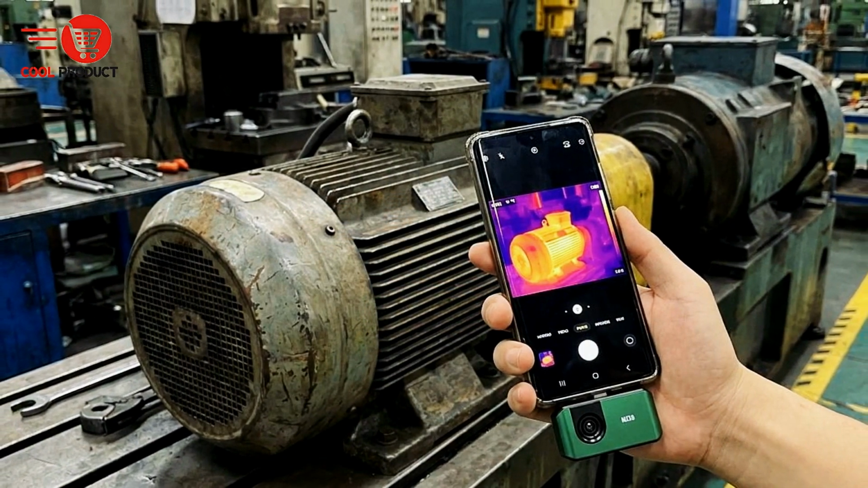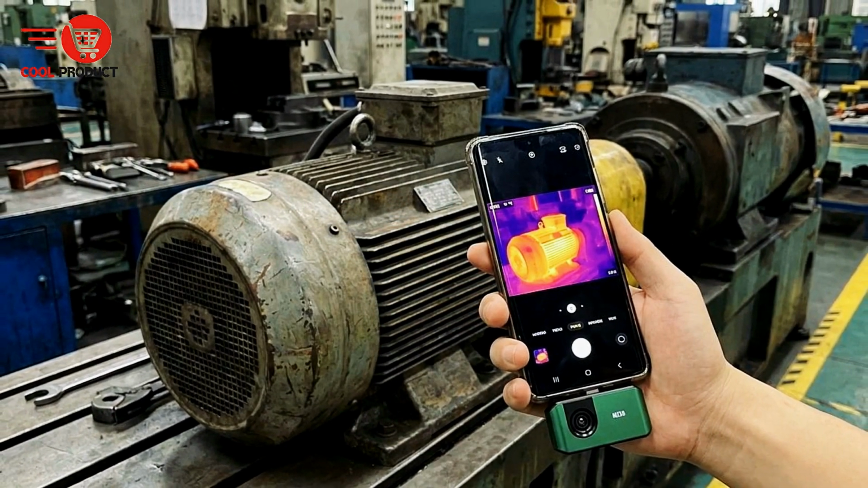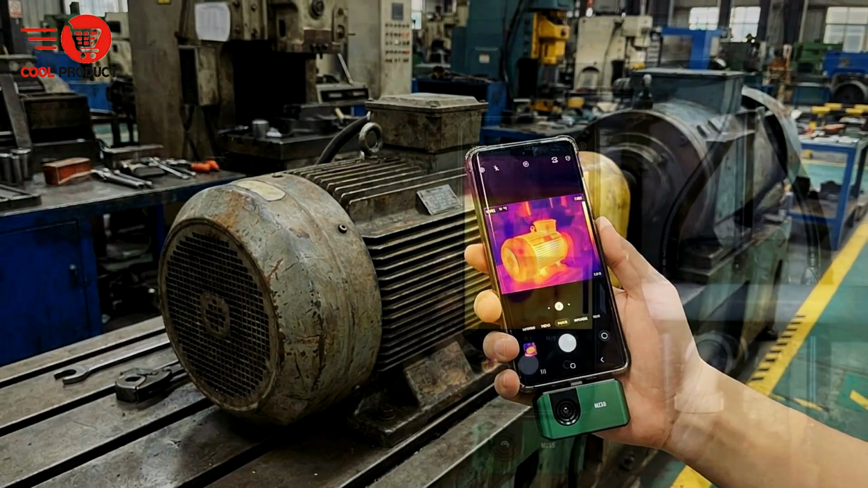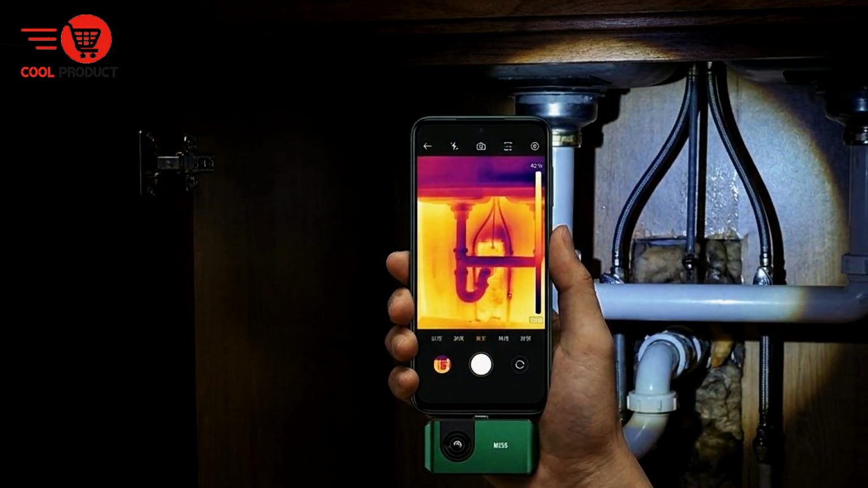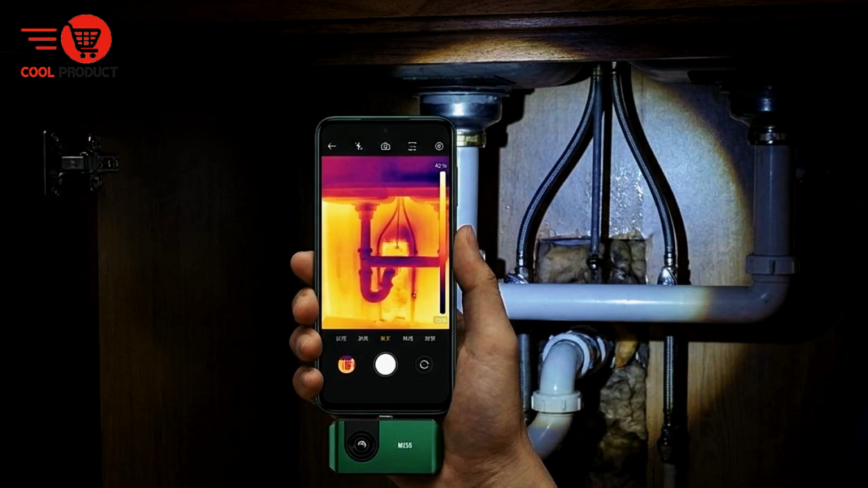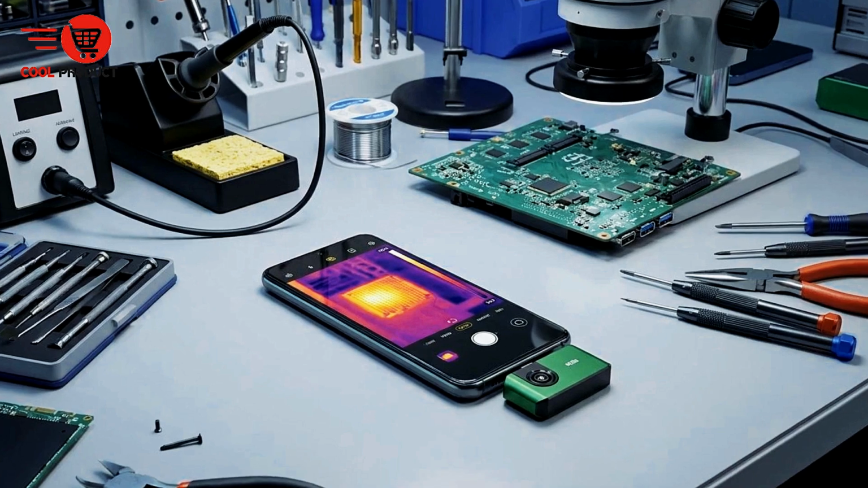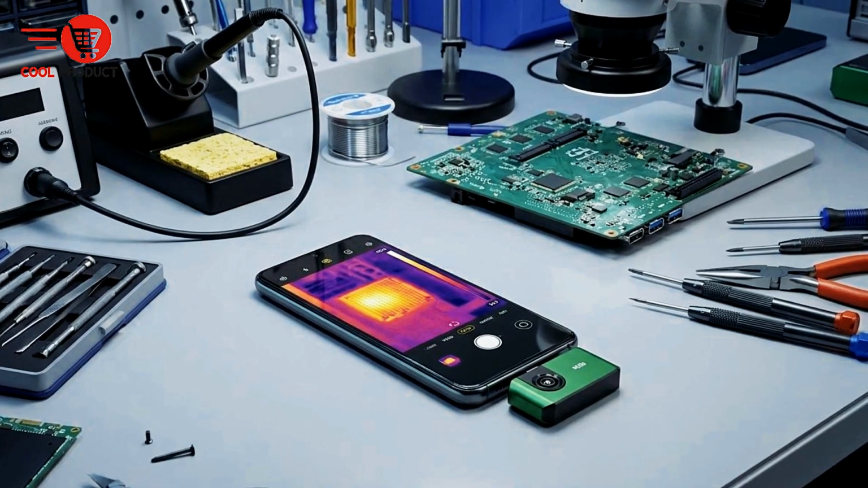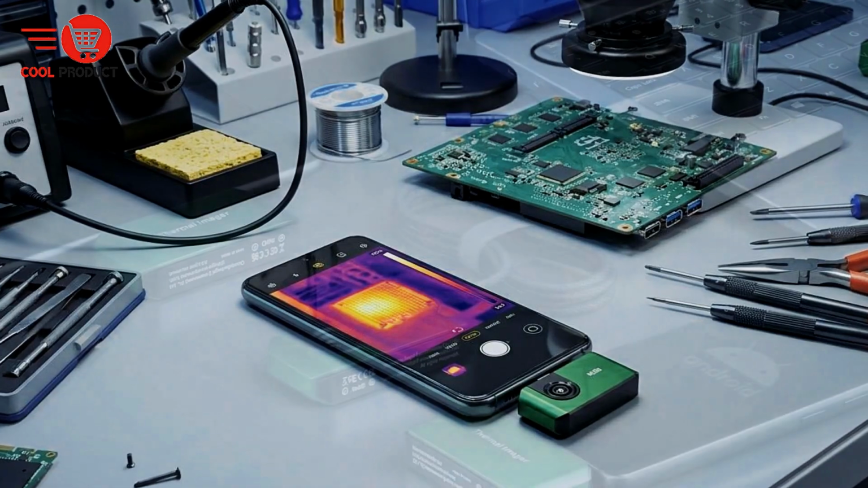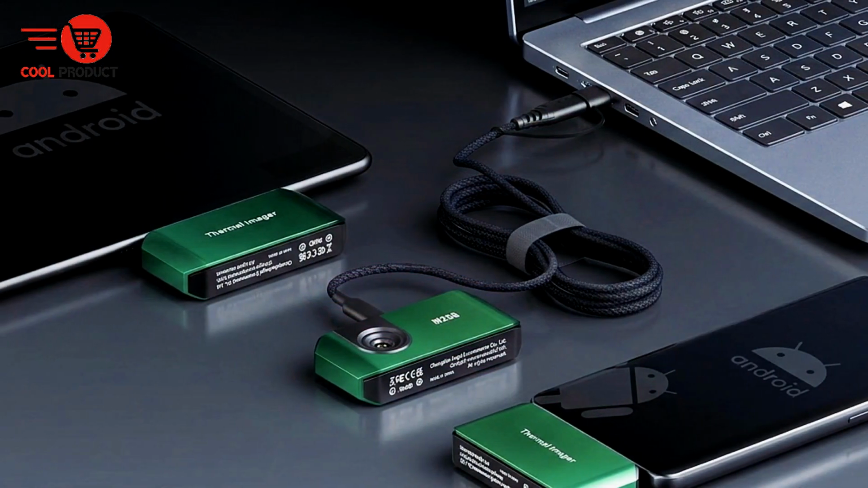It delivers readings accurate within 3.6 degrees Fahrenheit or 2 degrees Celsius, or within 2% of the actual temperature. It can even measure temperature changes down to 0.1 degrees Celsius. You can monitor a scene continuously and generate a waveform graph that shows the highest, lowest, and average temperatures, giving you a deeper understanding of what is happening over time.